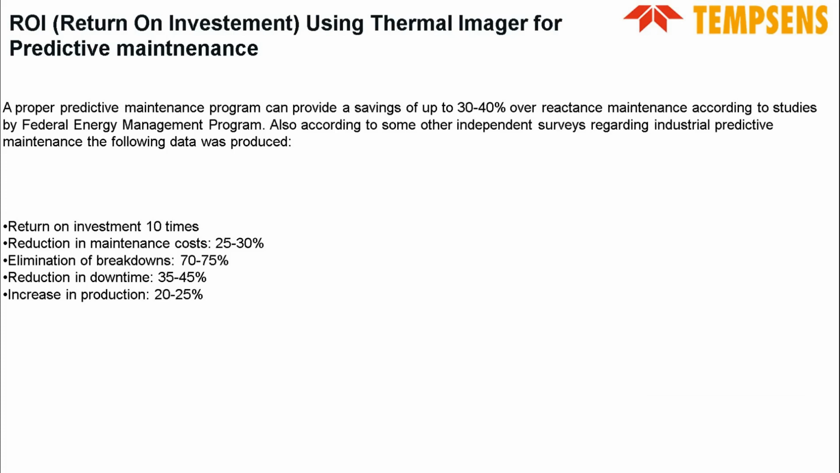Reduction in maintenance cost: 25 to 30%. Elimination of breakdown: 70 to 75%. Reduction in downtime: 35 to 45%. Increase in production: 20 to 25%. So you can see how beneficial a thermal imager can be for your plant, its safety and its production also.